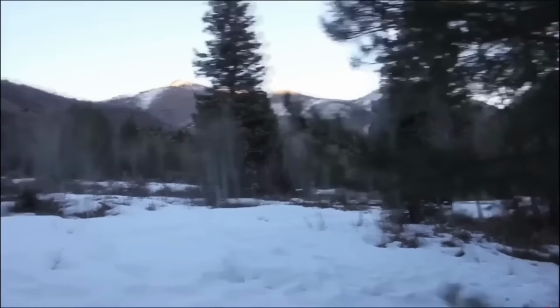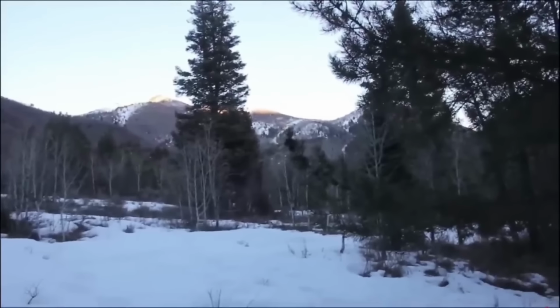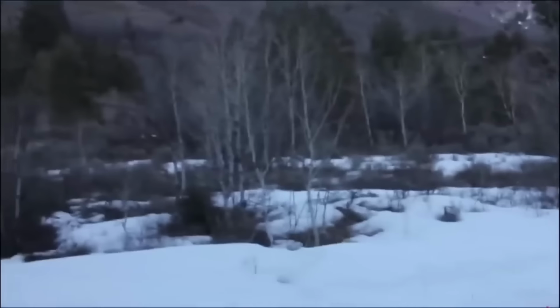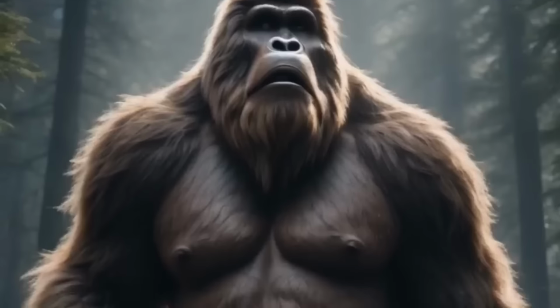In a snowy mountain setting, a person is filming the picturesque landscape, capturing the serene beauty of snow-covered trees. As the camera pans, something unexpected and startling comes into view. Standing in front of one of the trees is a large, black, hairy creature on 2 feet. Its appearance is strikingly similar to what many would describe as Bigfoot.